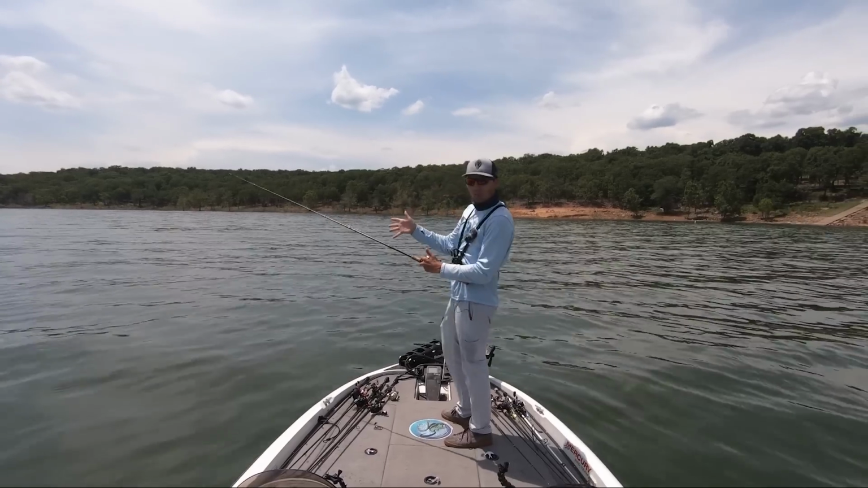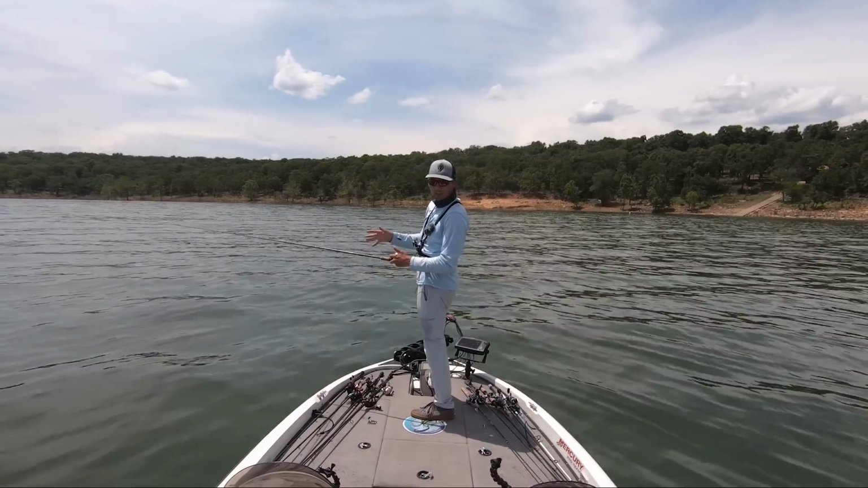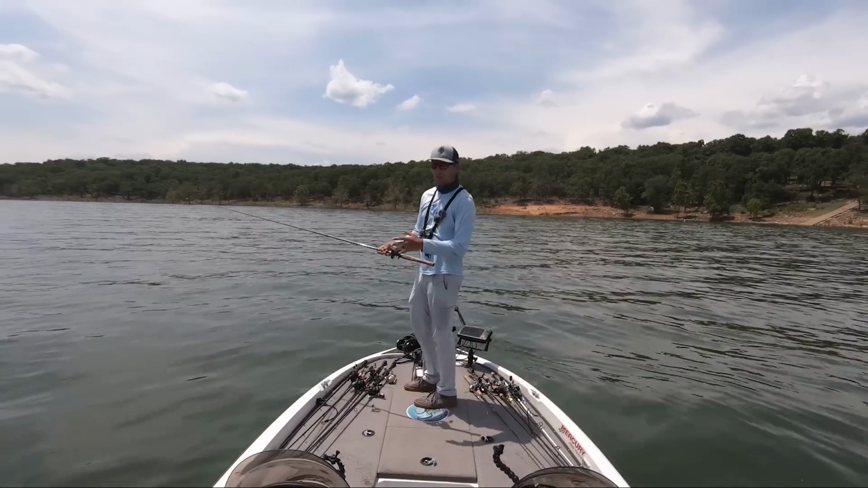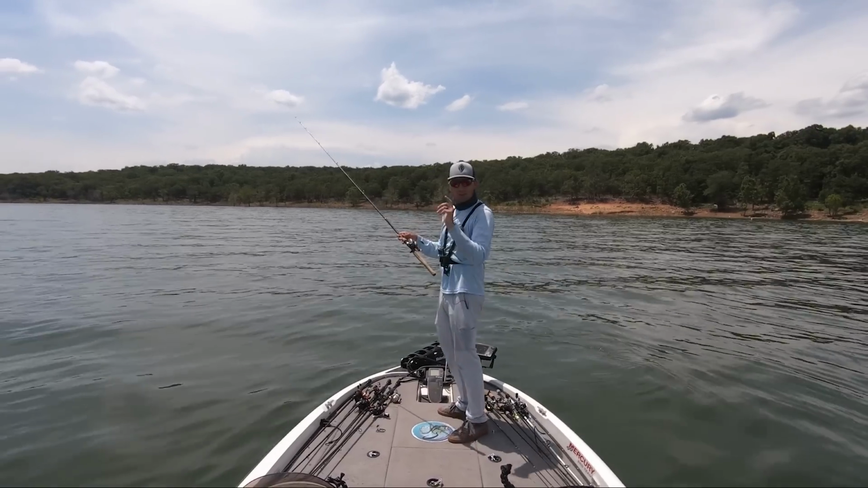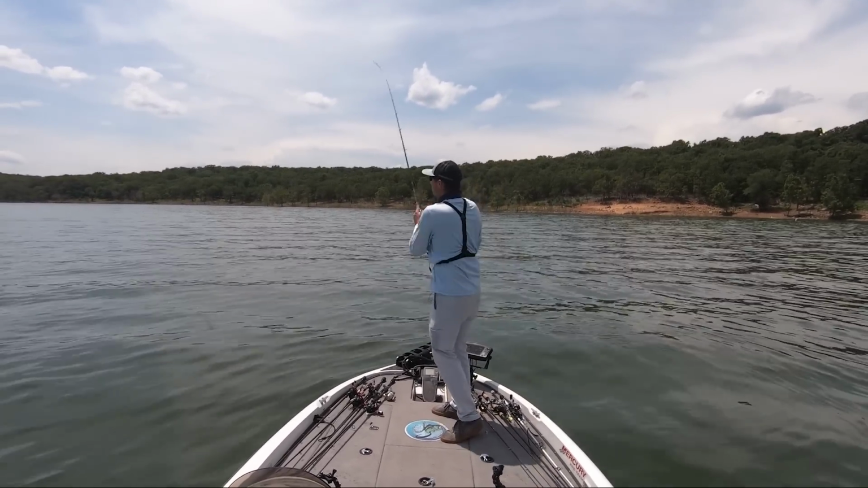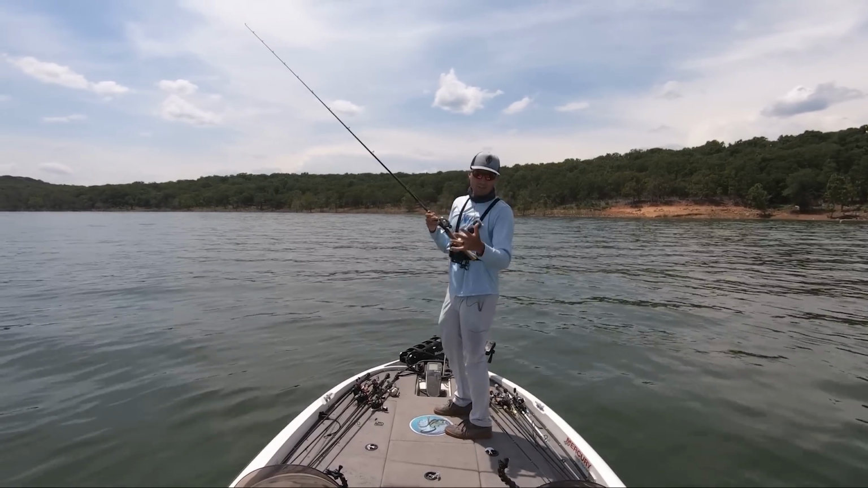And one thing I'm doing after I rip up that spoon is I'm carefully watching my line, because the bites on the spoon are not going to be this big jerk where they pull the rod out of your hand. What it'll be is almost like a crappie bite where you'll just feel a small tick on the end of your line. That will tell you that that fish has that spoon. And if you feel a tick, boom, set the hook like that, and you're gonna have that fish on.